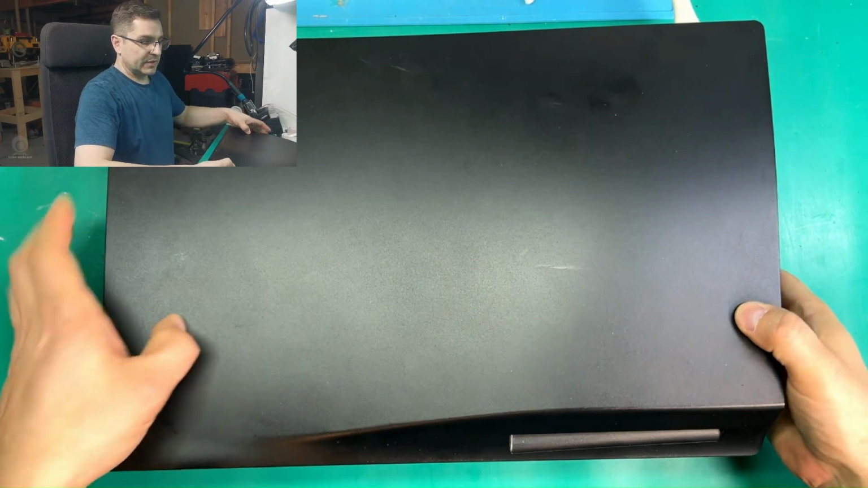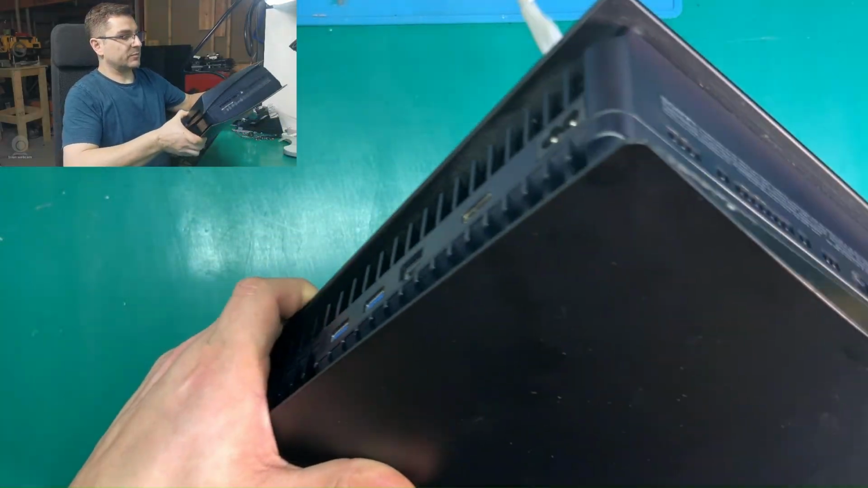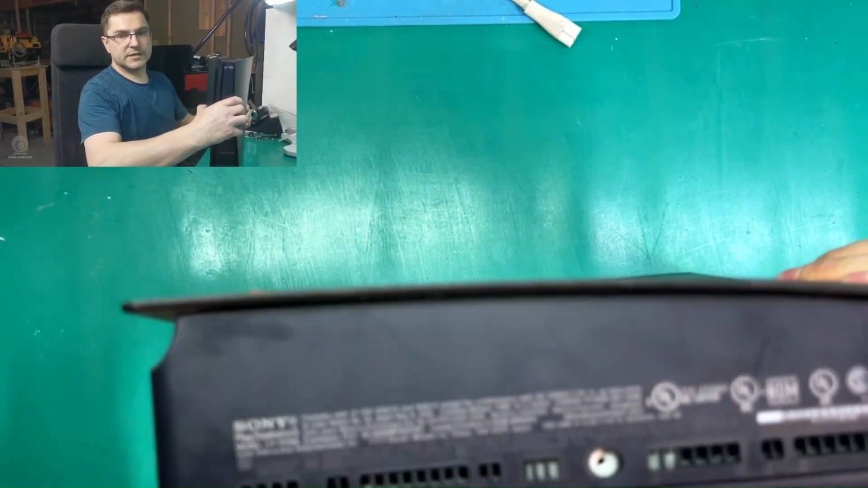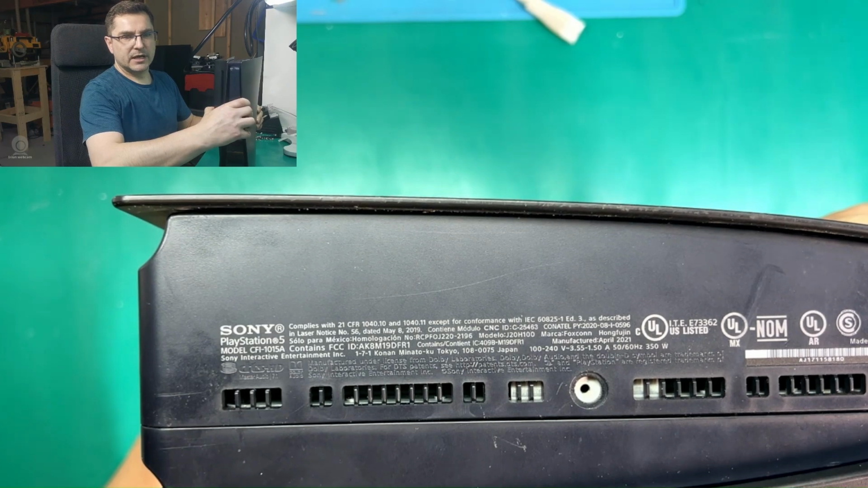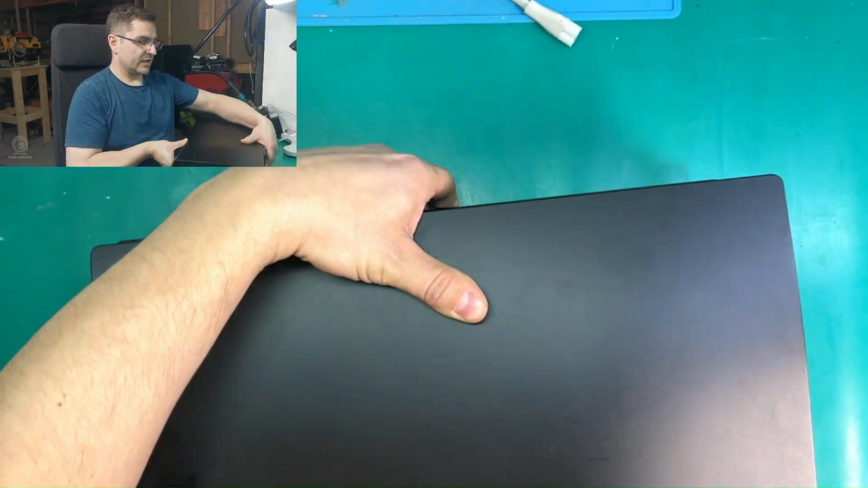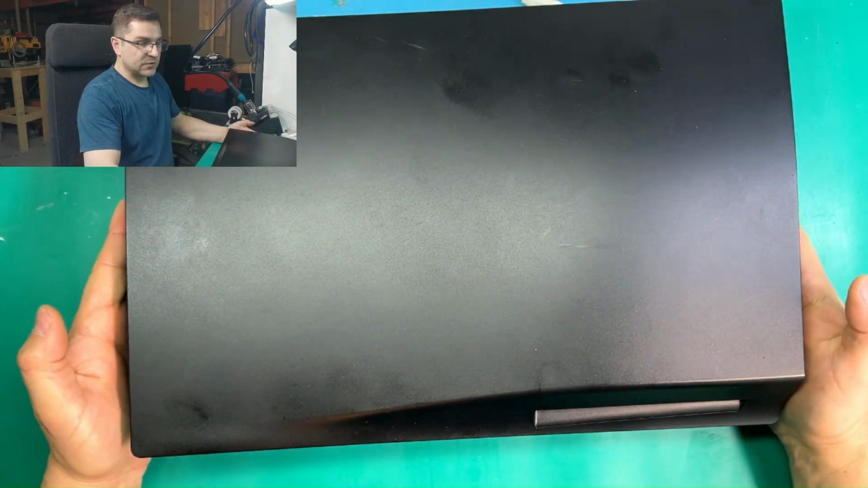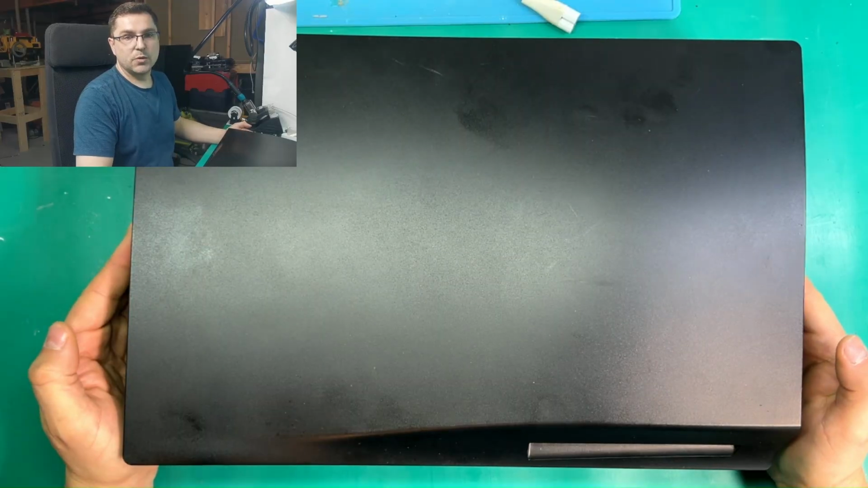So this PlayStation 5 I was able to purchase locally on the marketplace. This model number is CFI 1015A. So this is a model with Blu-ray drive. So let's take it apart and see what is going on.